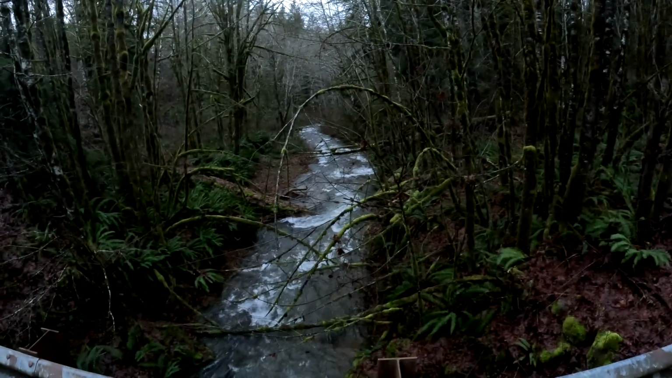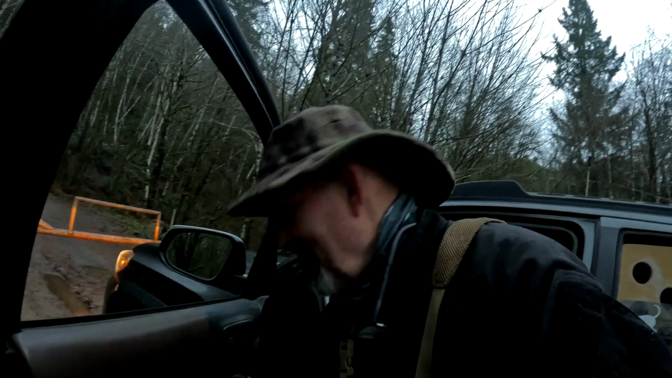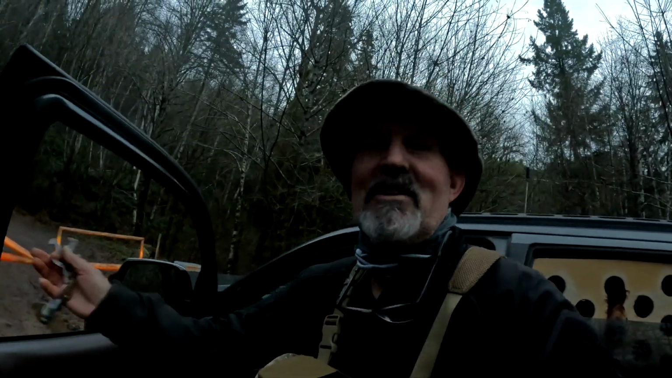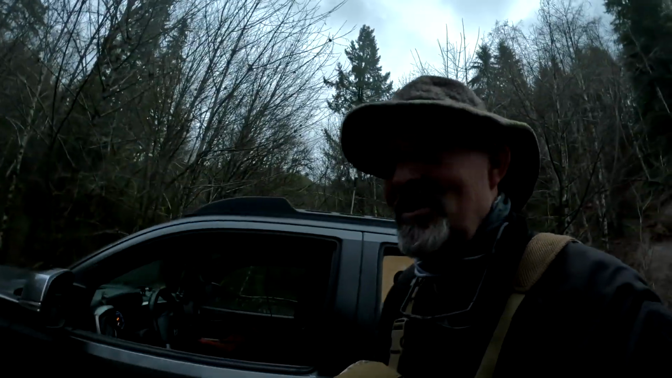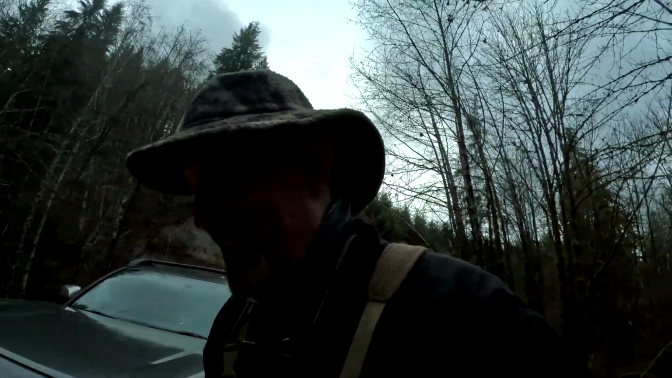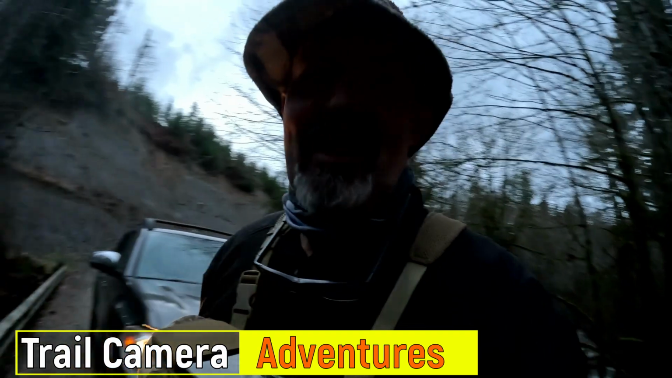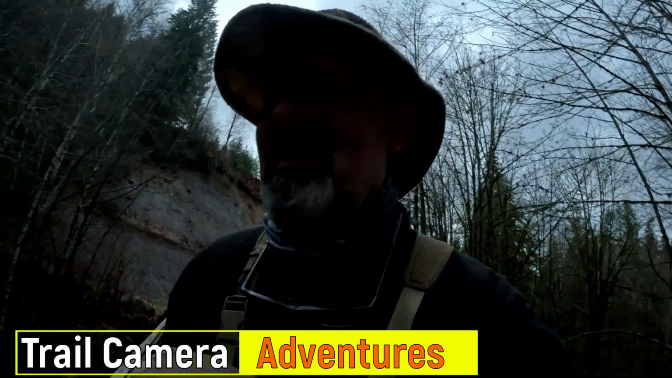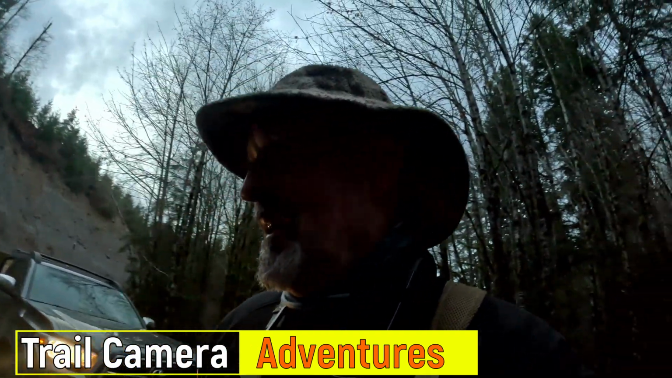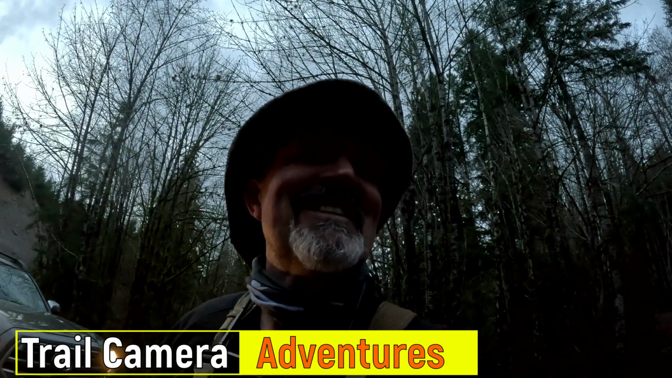Interesting. Expected to do a lot more than we did. Where that water is running, salmon actually come up and spawn in this creek. Pretty neat to see. And most of the year there's hardly any water in there at all.